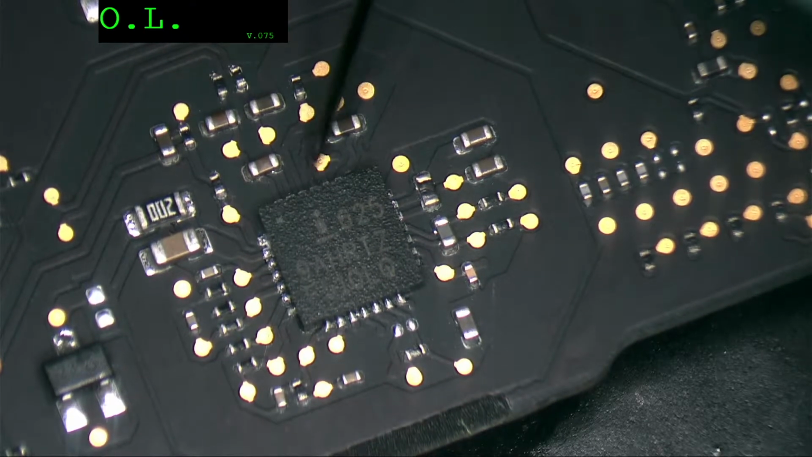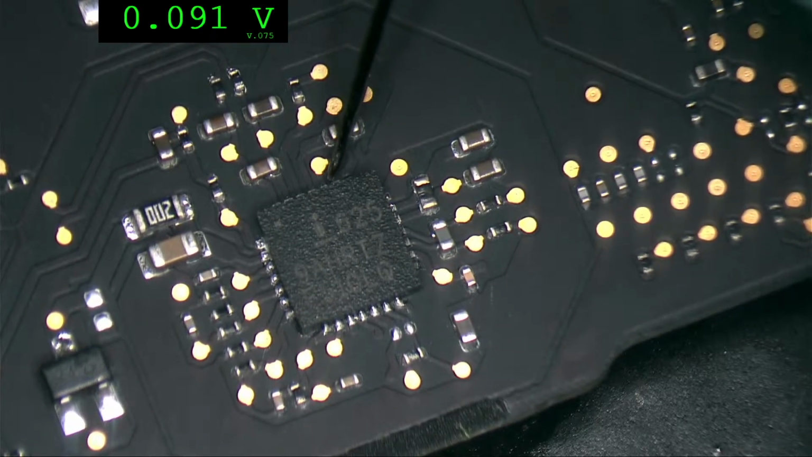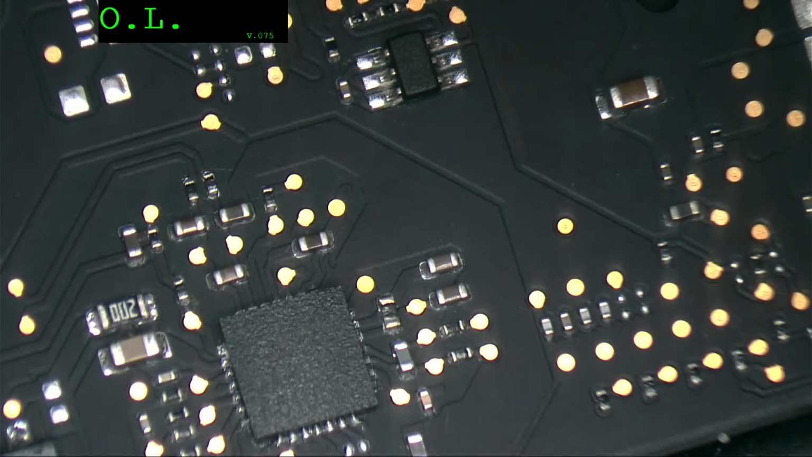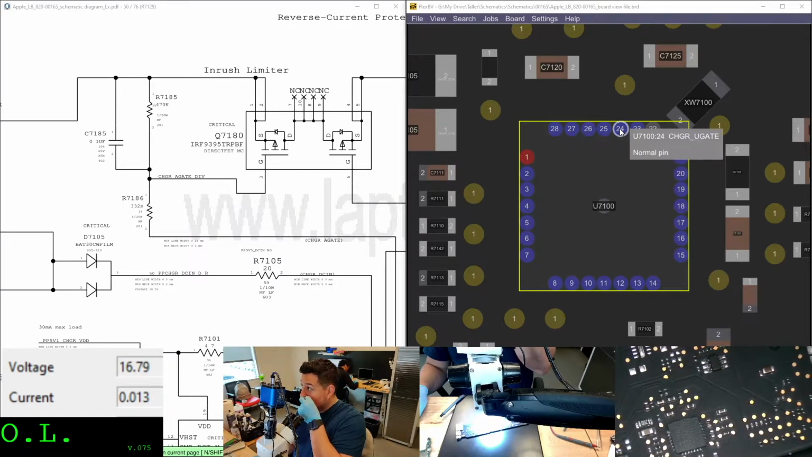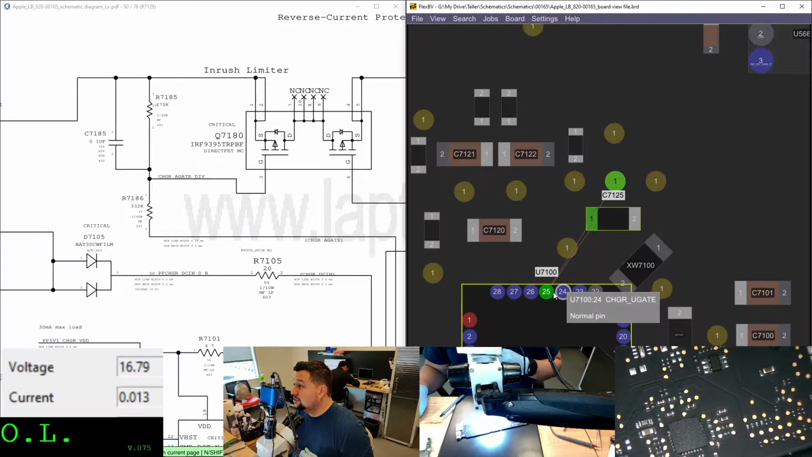Okay. This part. This is 1, 2, 3. 1. Which one is that one? Okay. Let's go back to the schematics, and it's showing me that this pad, this one, no, this one. Charge U gate.